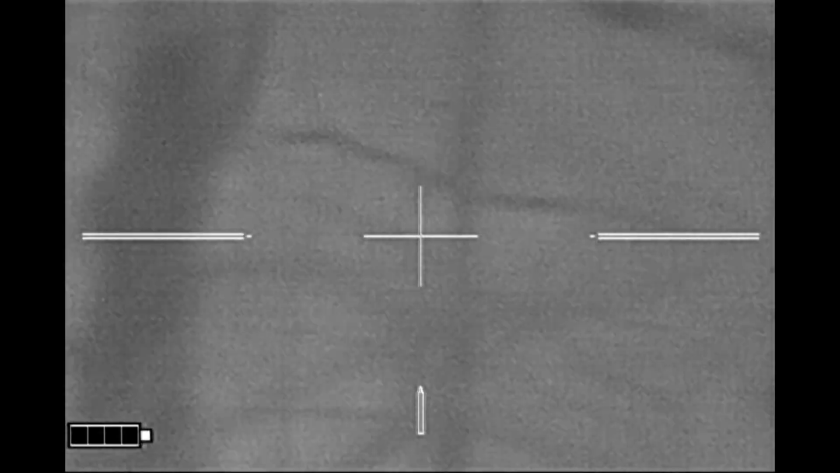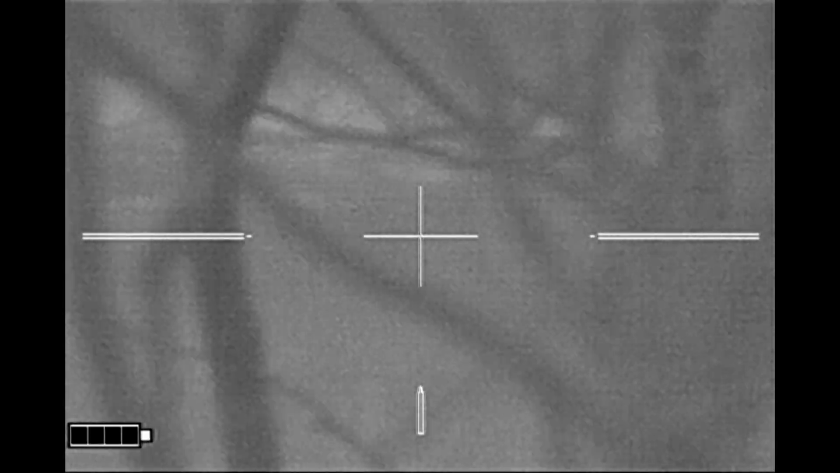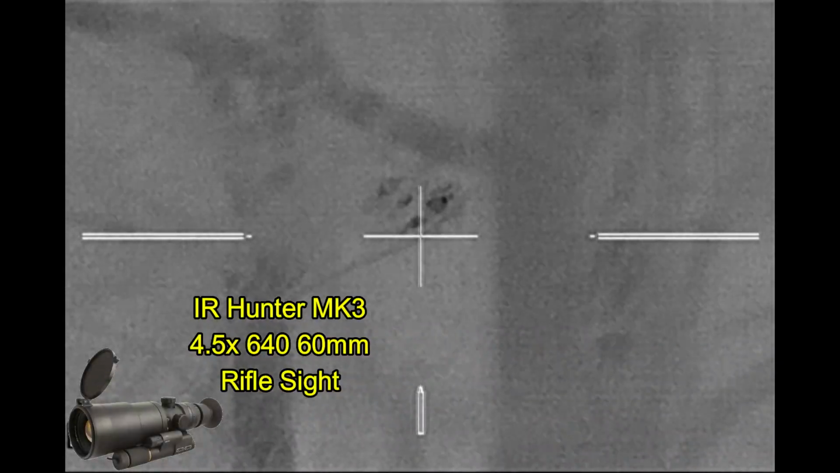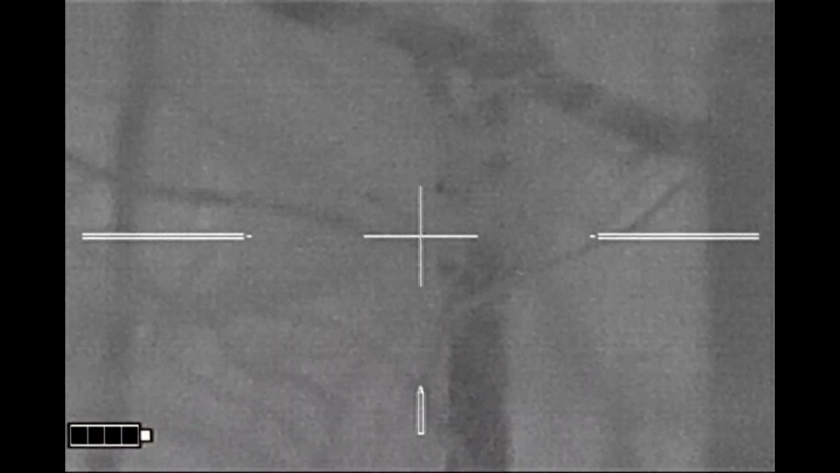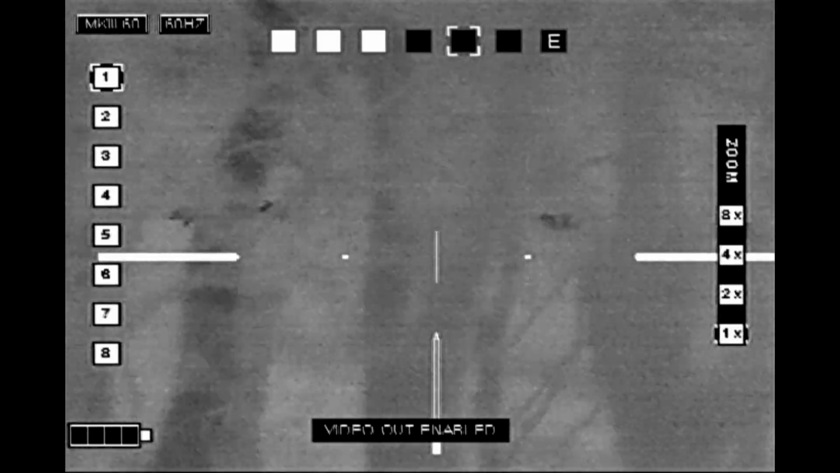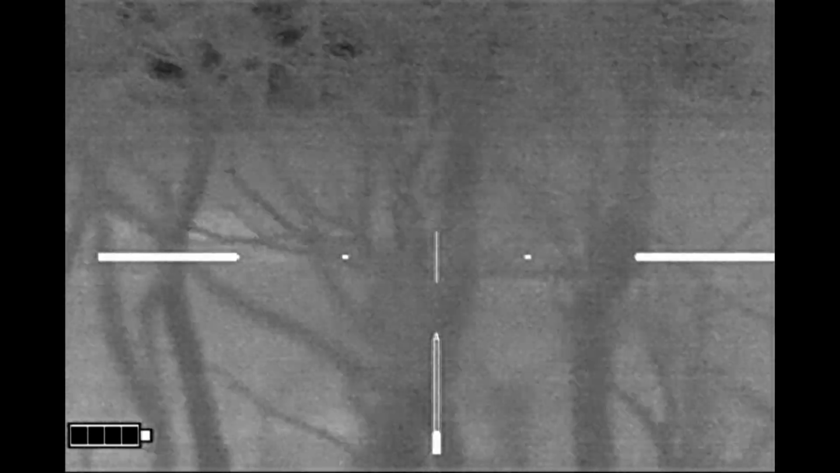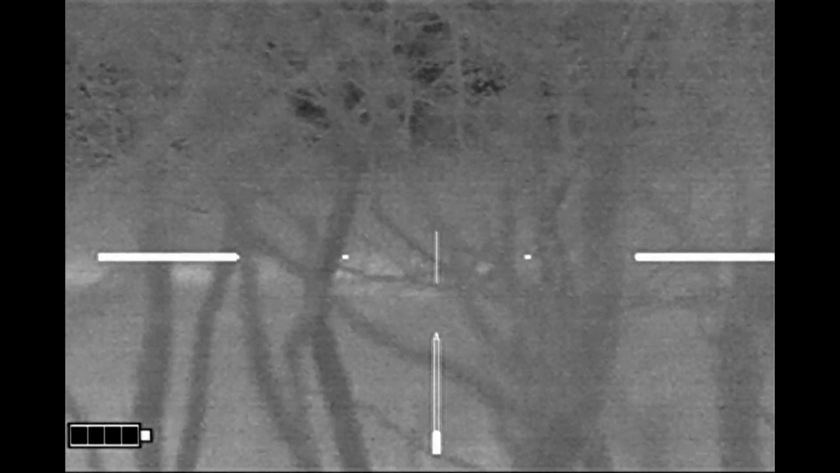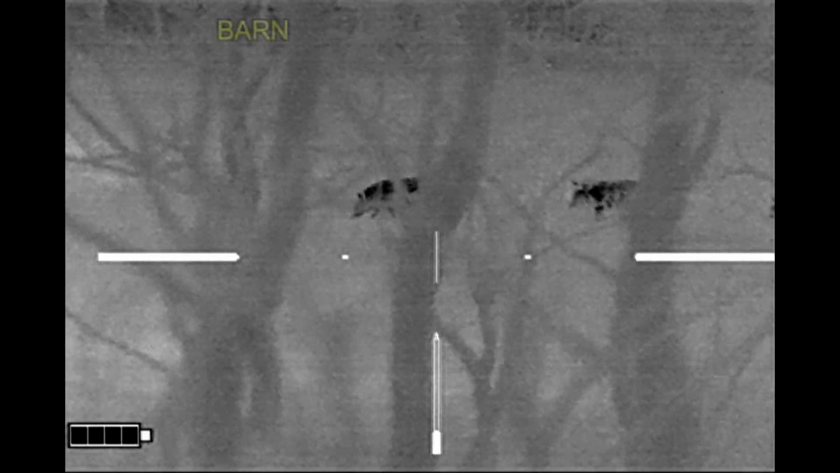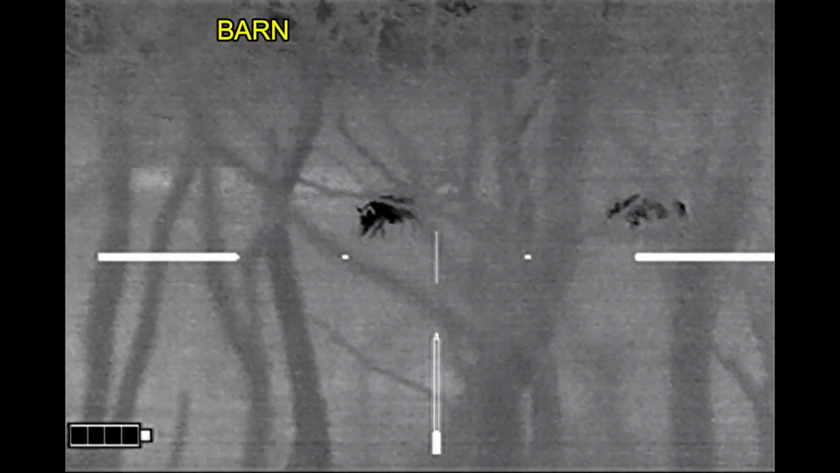I don't get to see this happen too often here. I've walked up on my downed sow, and the sounder has returned. And I'm in a terrible position in order to take a shot at any of these hogs because I've got all these small trees in the way, and the hogs are moving from right to left, and the dark shape that you see there in the background is going to be one of the landowner's barns or outbuildings, and so I don't have a shot at this point.